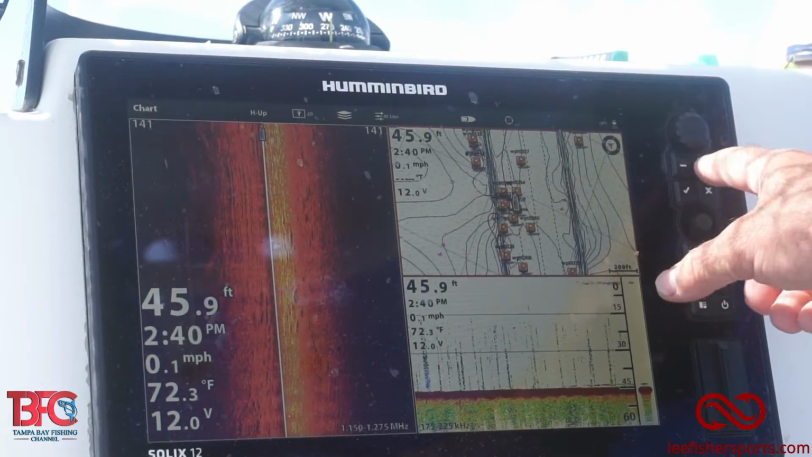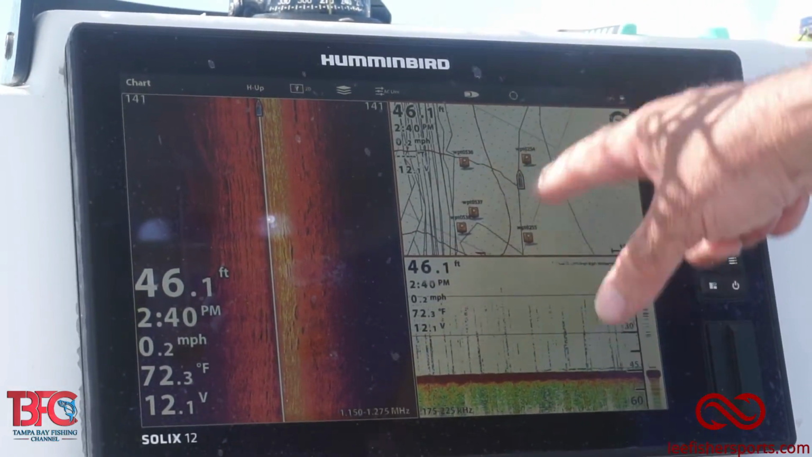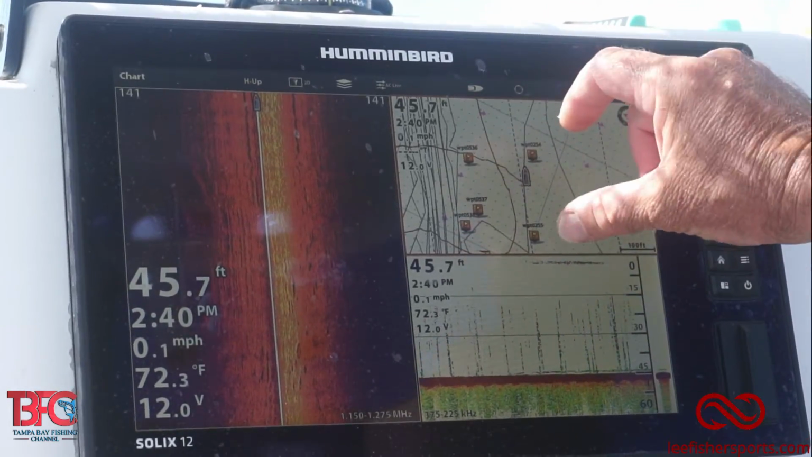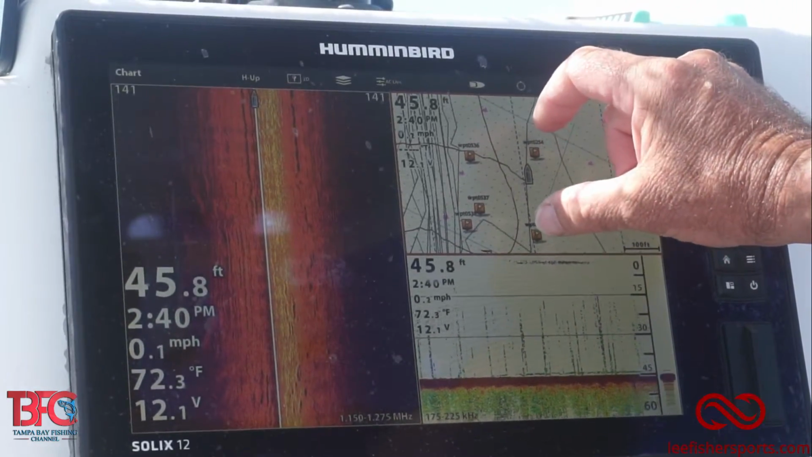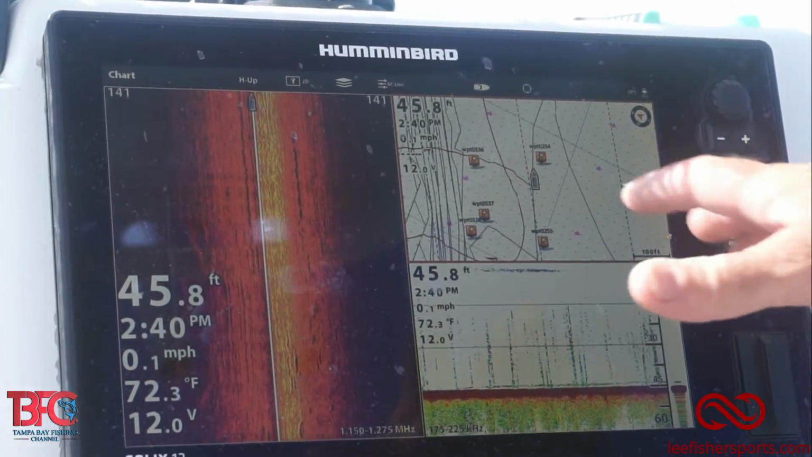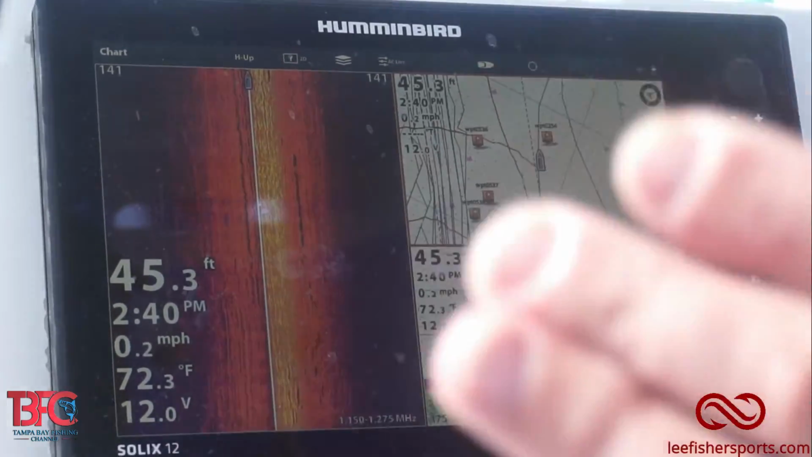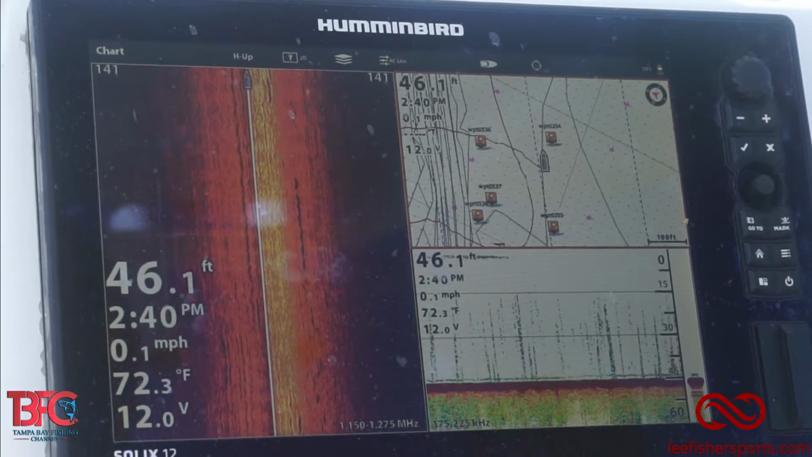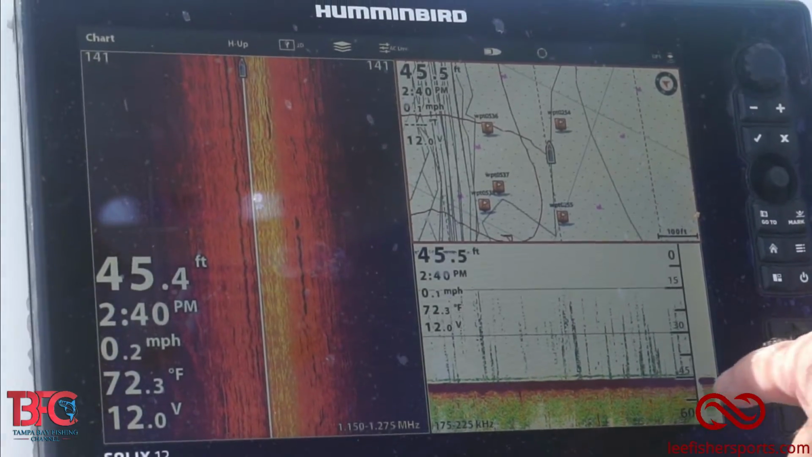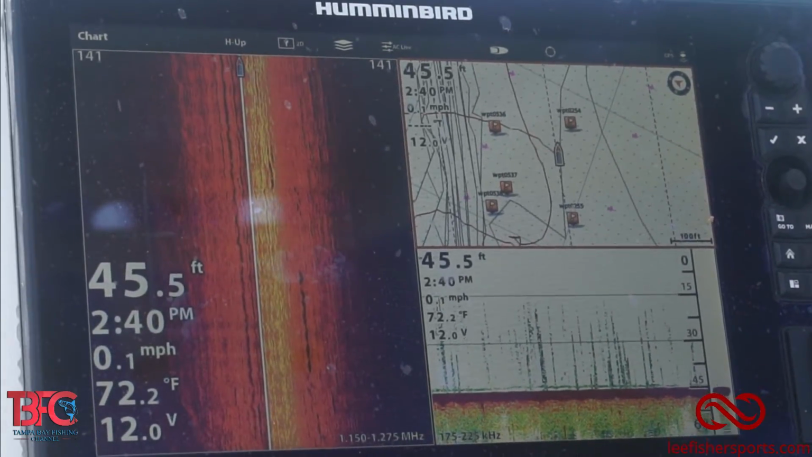Doesn't mean that I'm necessarily over a waypoint, because like I said, I have a lot of waypoints between each other. And when I have waypoints like 254 and 255, that means that stretch between those two waypoints has structure on it. So right now I'm starting towards 254. I could work my way towards 255 and not have to worry about fishing the same fish. But it's already showing fish on the bottom here. I'm gonna start chumming and see what we can find.